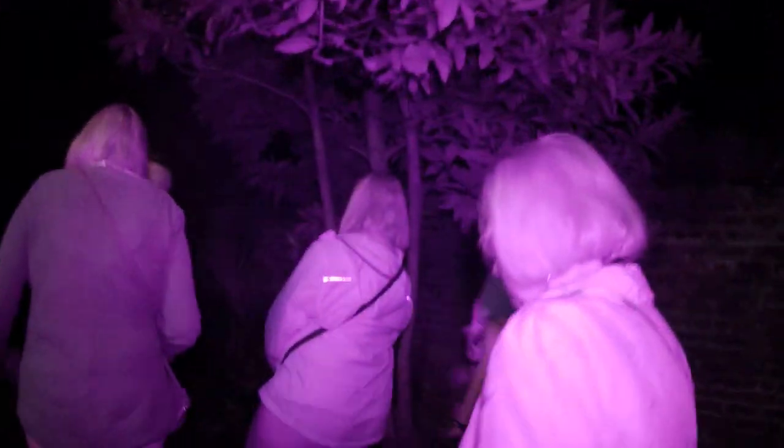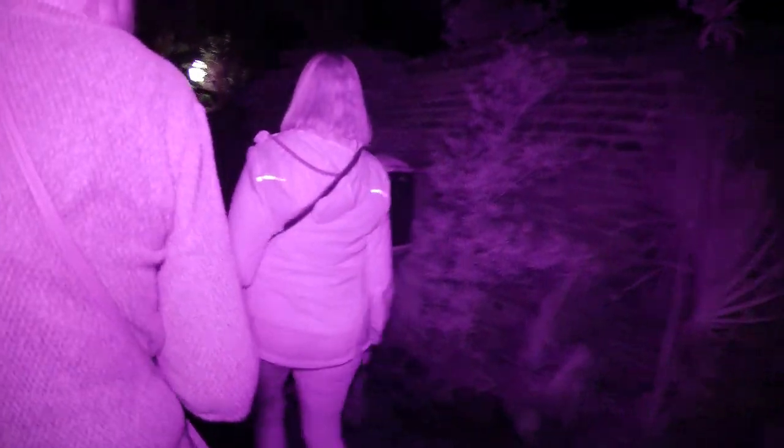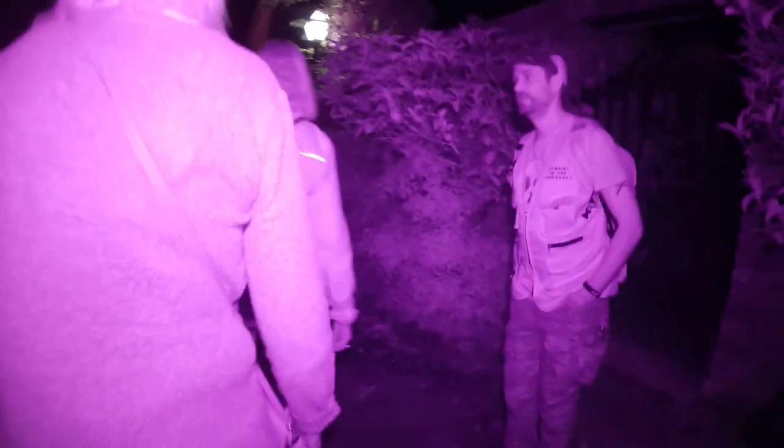So you're still not allowed to stop down here? Oh no, where they're at right now, that's the stop. Do those people in the house own the... It's a residential area. So just think, if you lived there and you had tourists passing by every night, it'd be a nuisance, especially with the large groups that we just saw walk by.